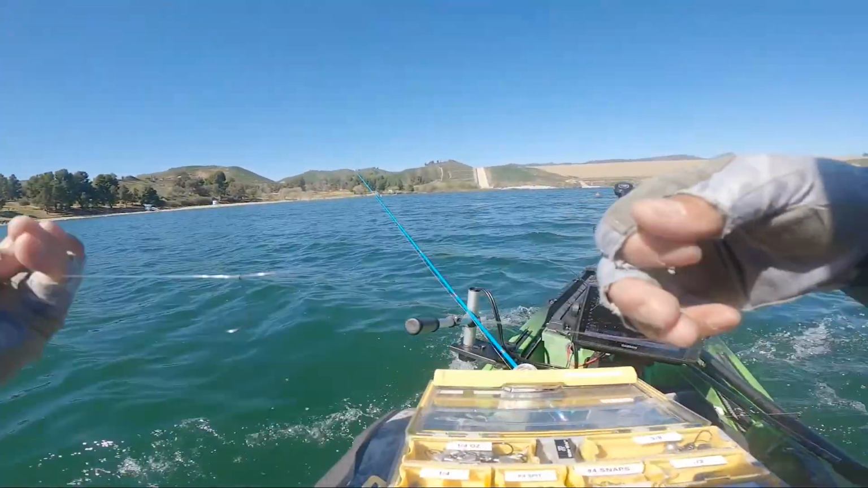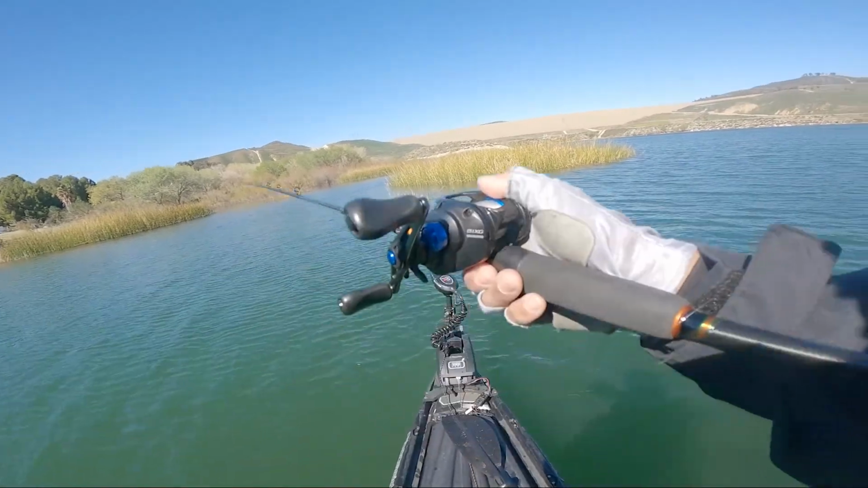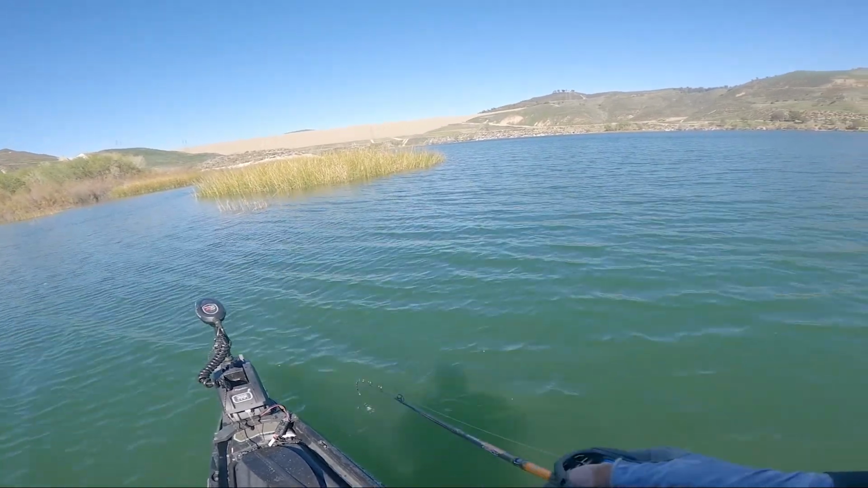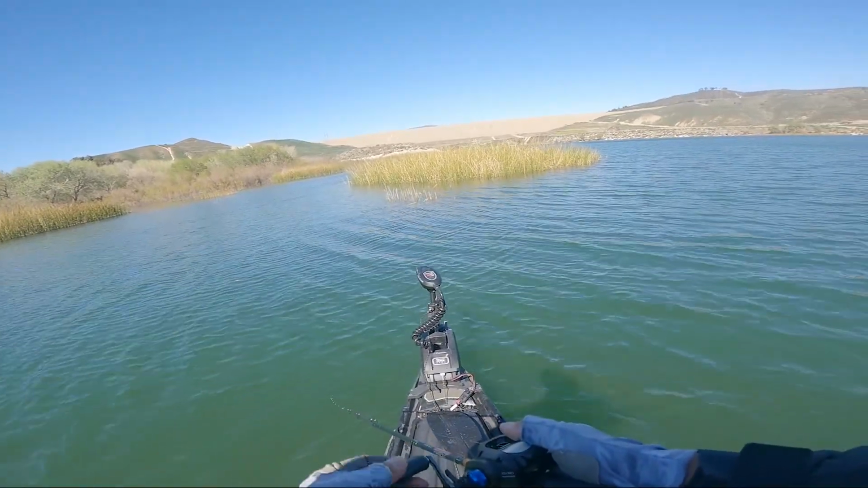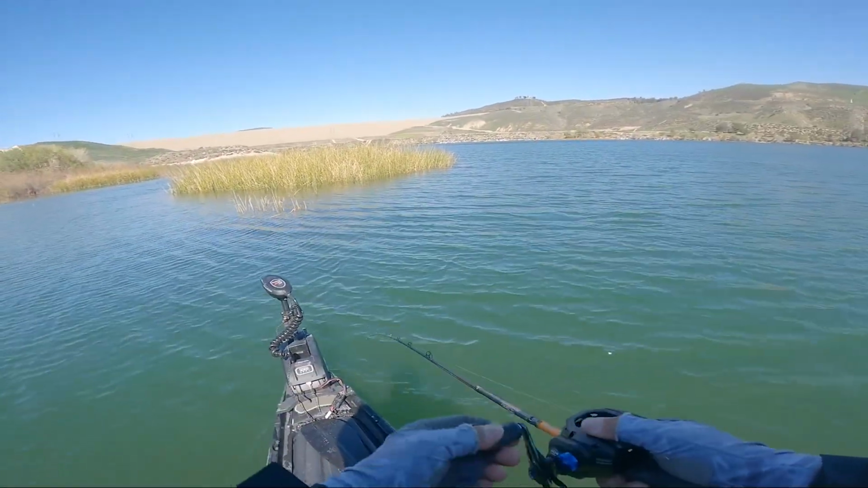I decided to take off from that cove to a new section of the lake. I heard reports of fish moving up shallow, so I decided to fish these little tule berms, like a little secondary spot before it really gets super shallow in the back end for fish to spawn. But it's not quite there.